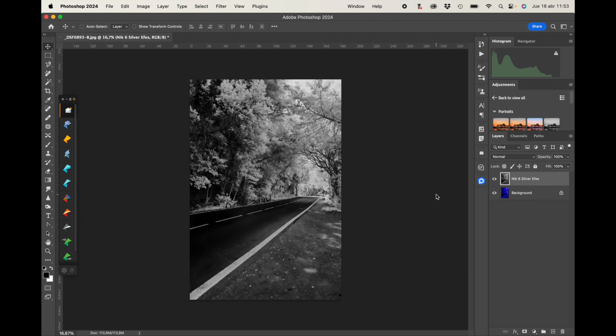Okay, processing the image, and I think this looks even more like the typical look out of this, instead of using the film simulation.